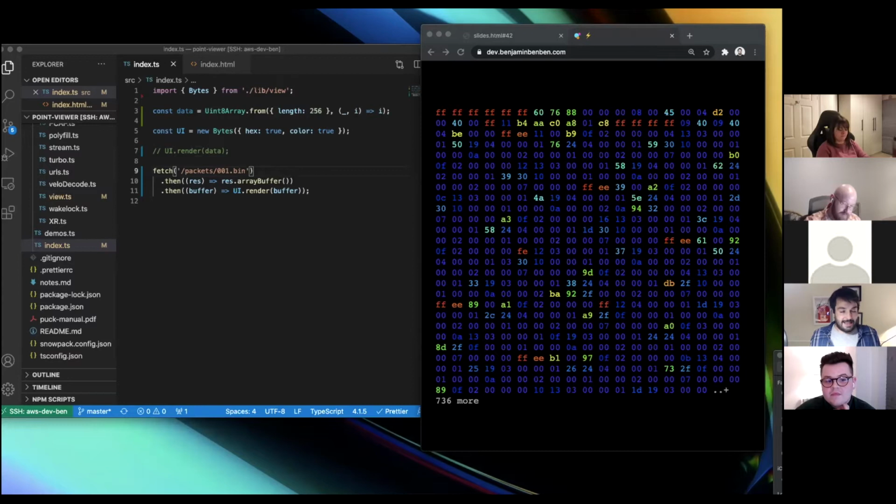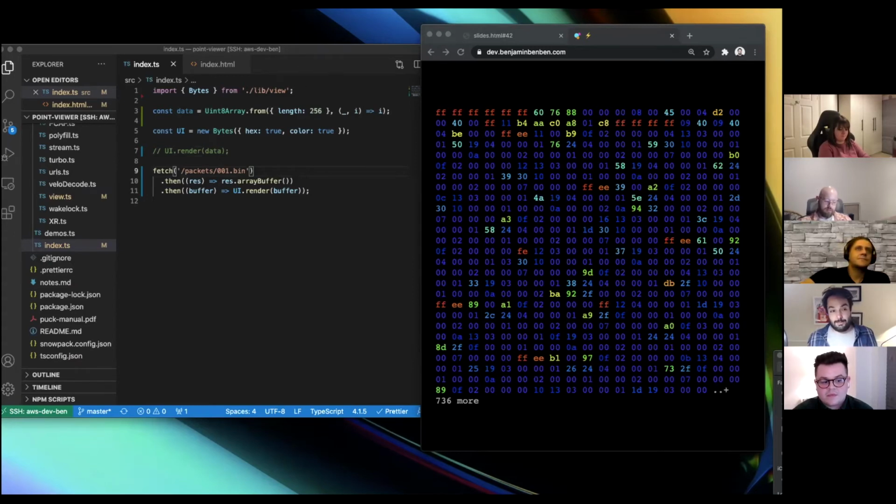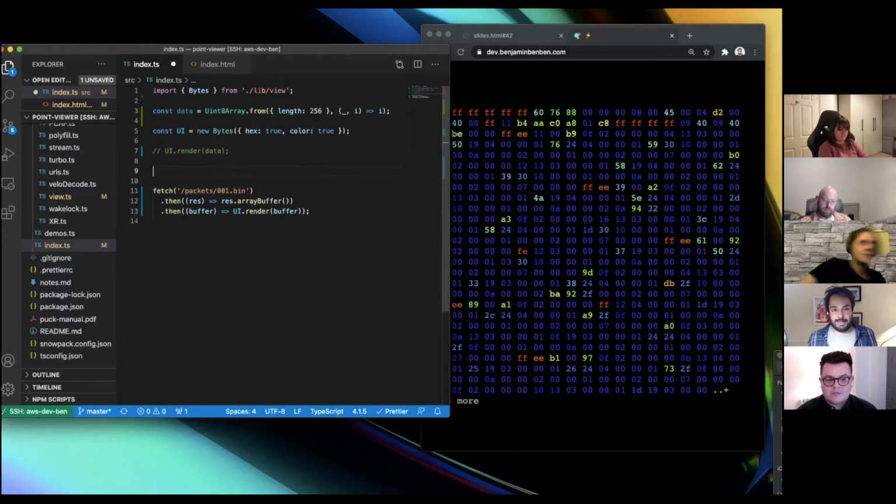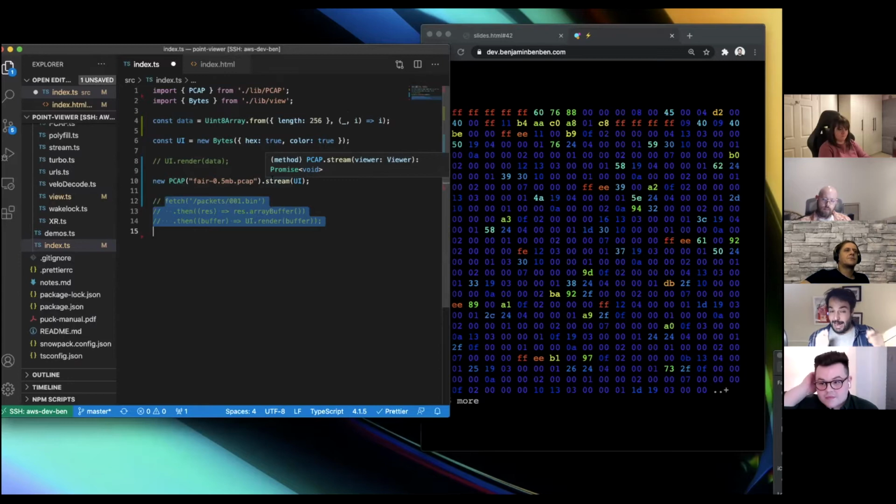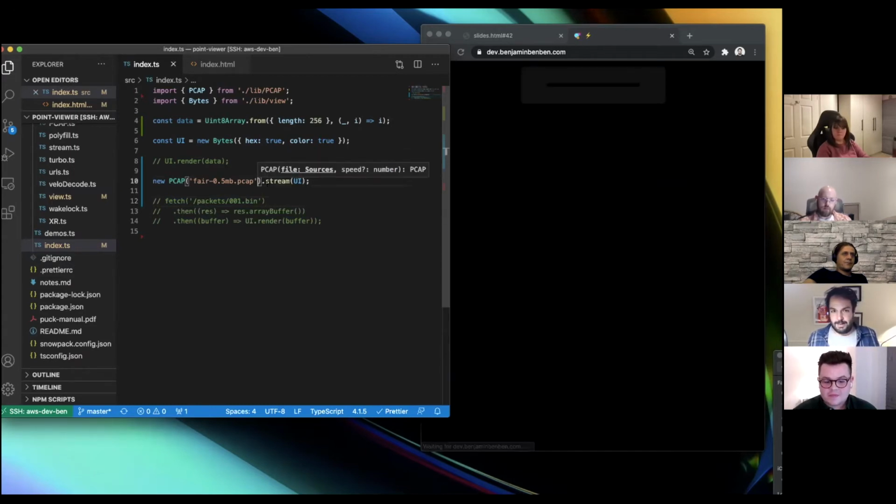So the next thing is we want to pull out a PCAP file. I'm going to use a bit of a library. What this does is it pulls a PCAP file, requesting it from my web server, and then re-emits that as packets in this exact same format. So basically it splits it into chunks and then sends it onto the UI.